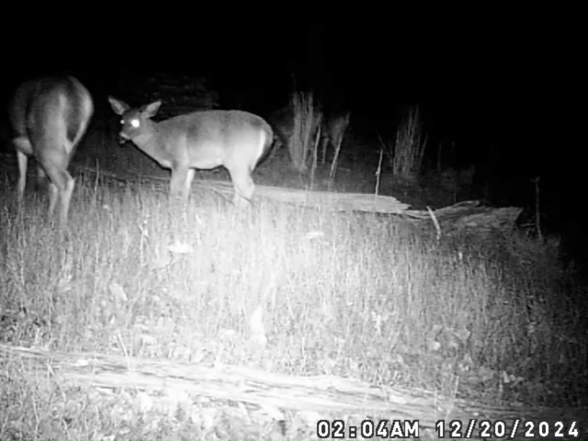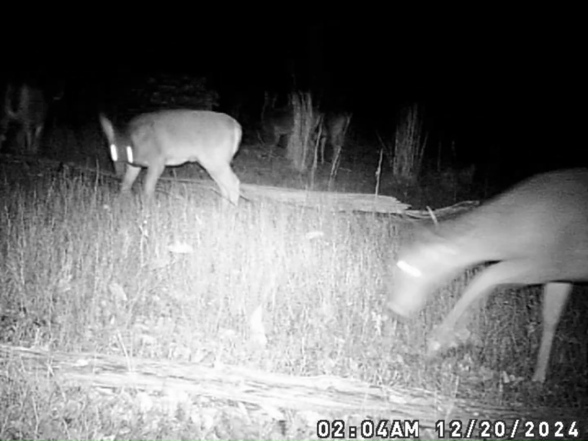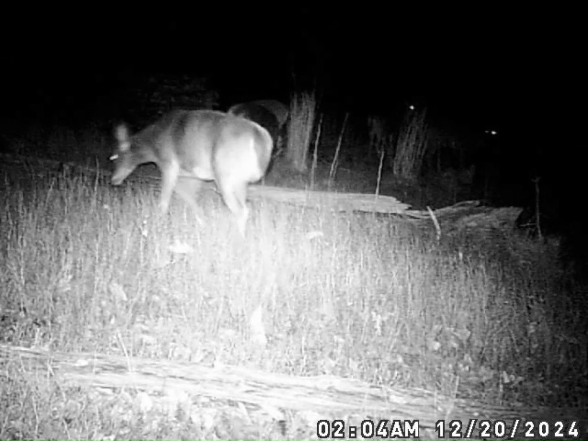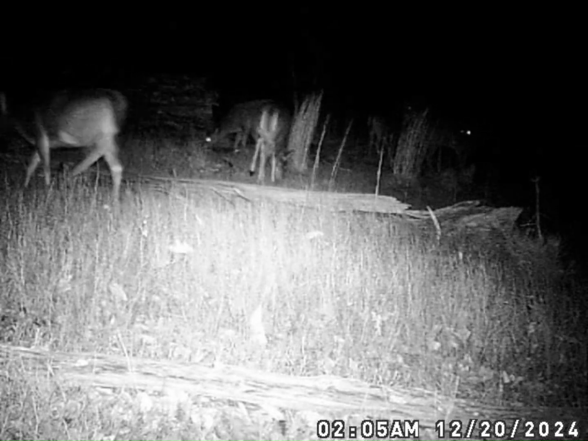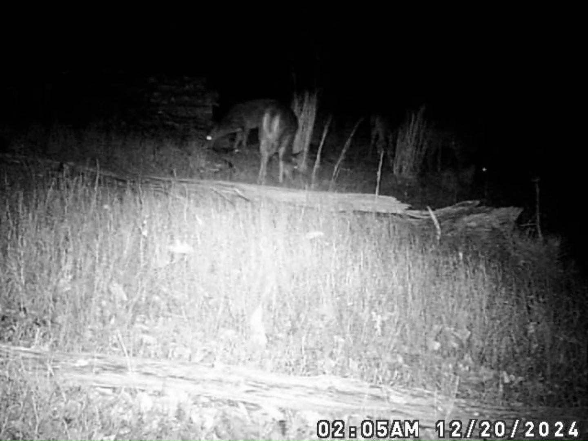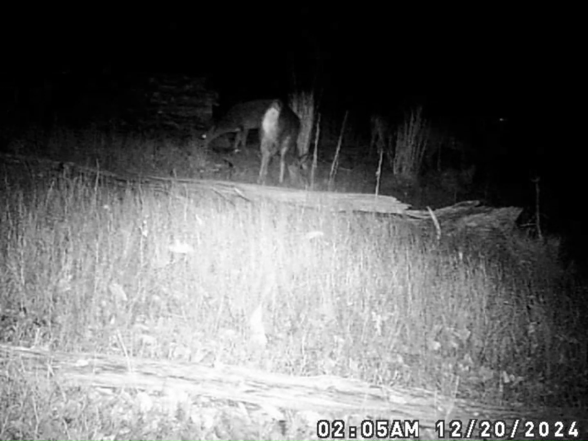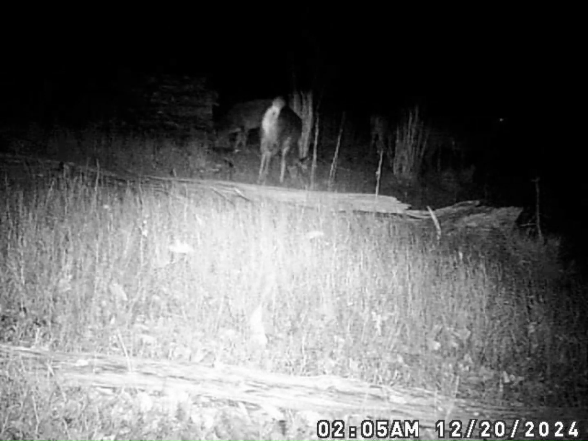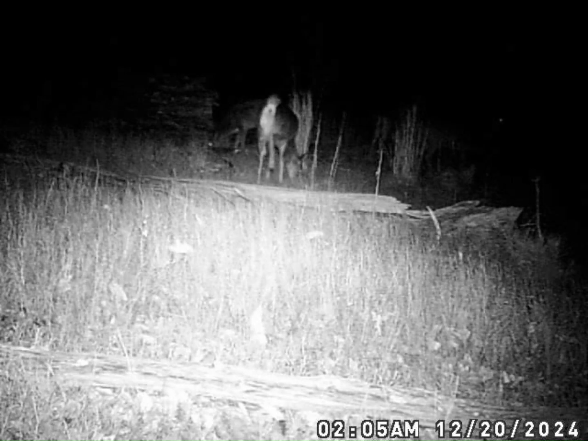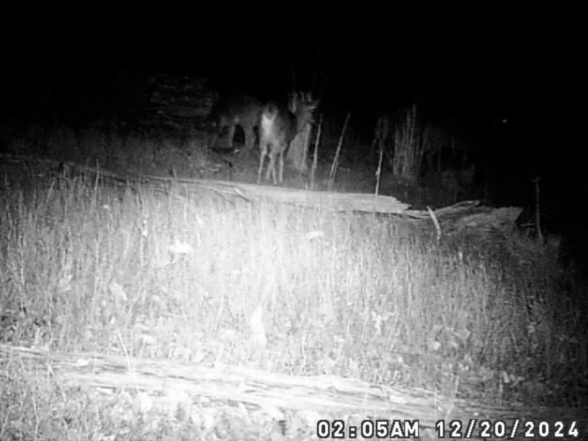There's a pretty good doe group in there feeding here on the 20th of December. At least 5 different deer in there feeding, with the eye shines in the background and what's already walked through. Might be a couple more than that.